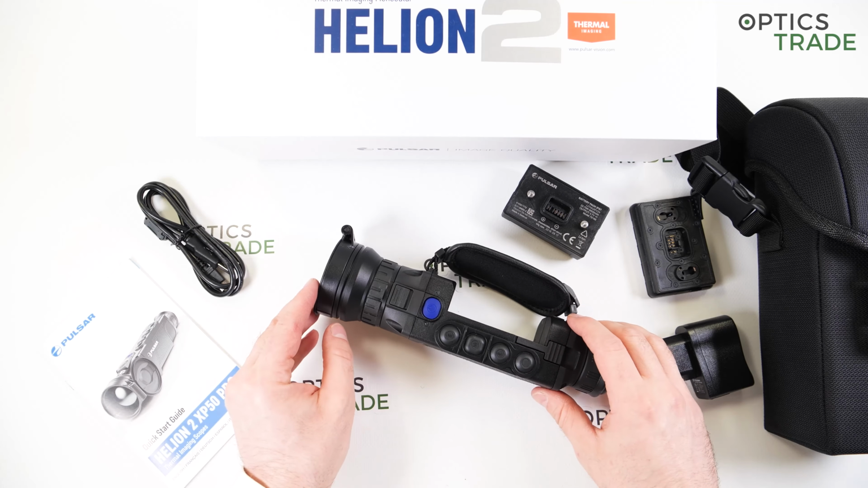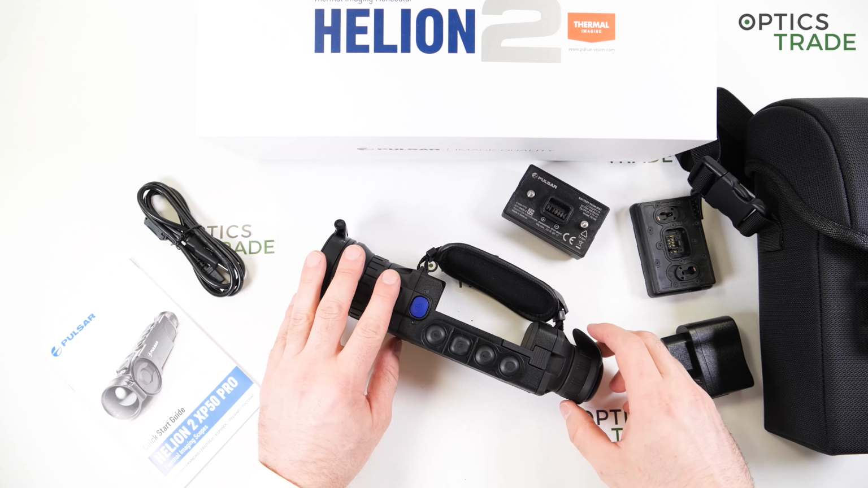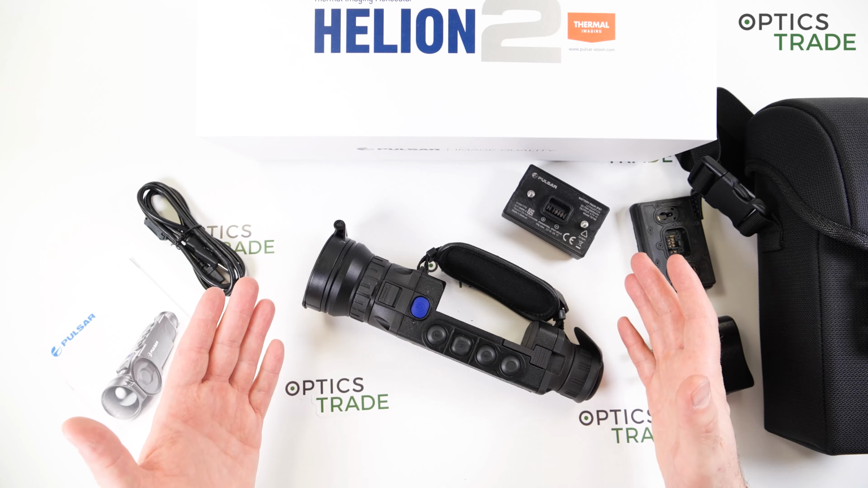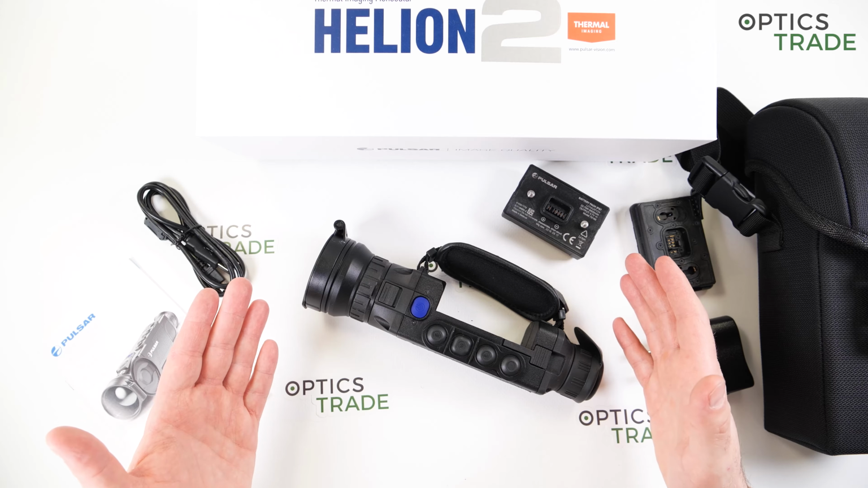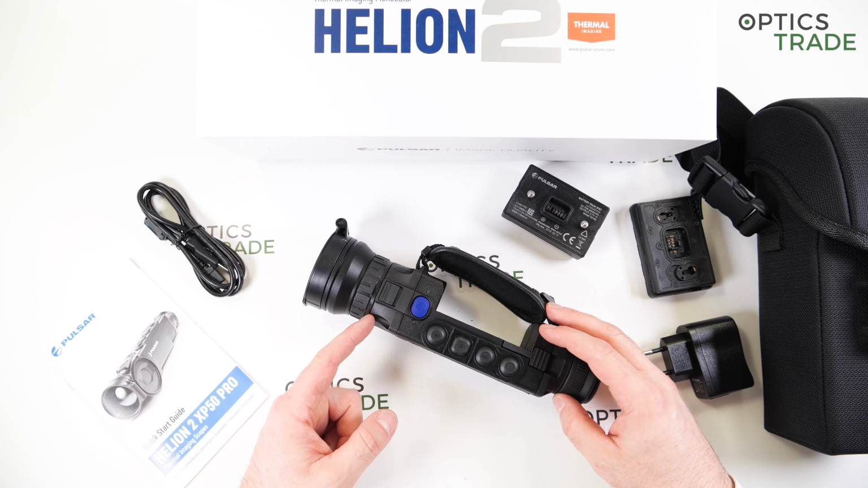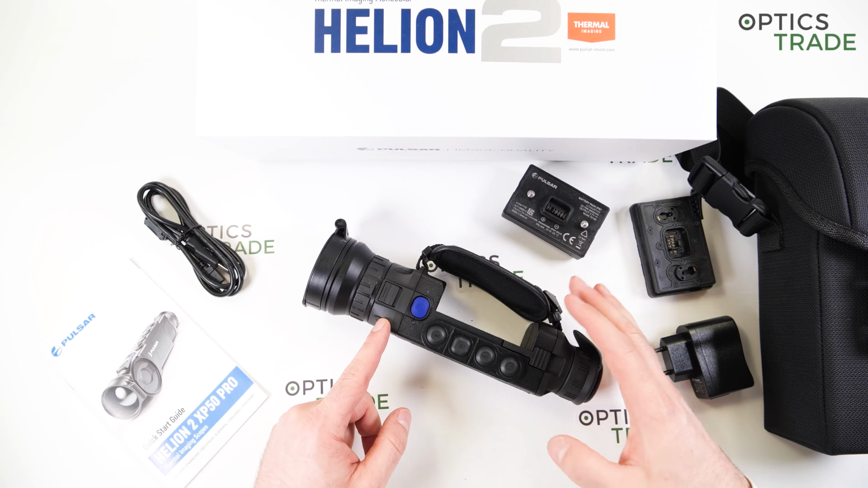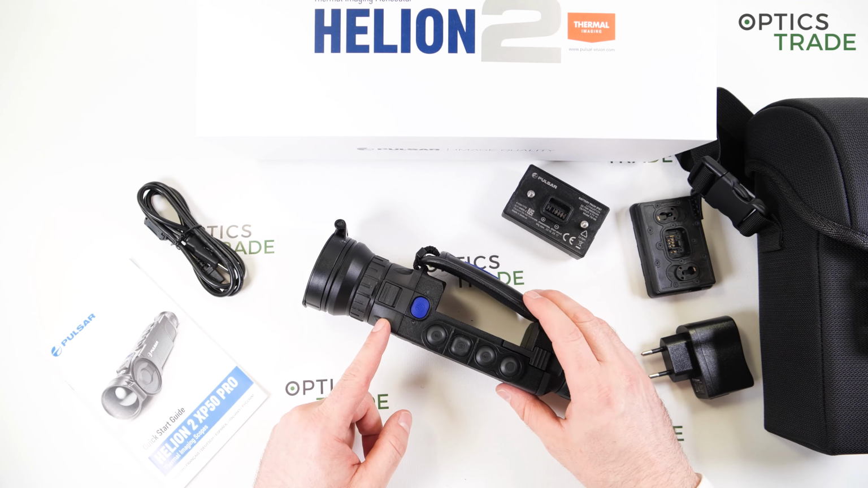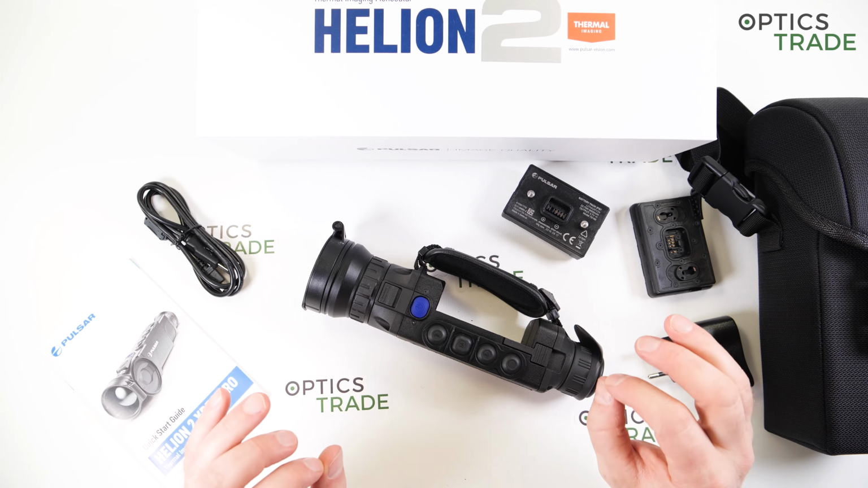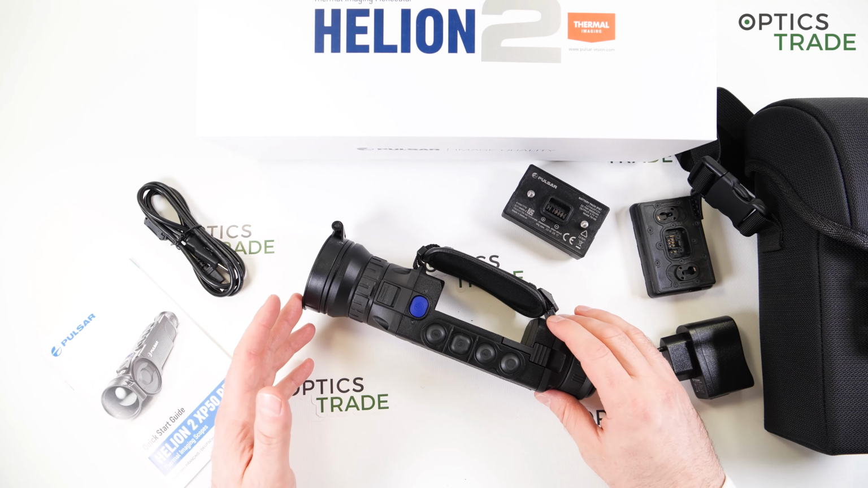What they basically did, they came out with Pulsar Helion 2 last year in 2020, the XP50, which was basically the same as Pulsar Generation 1, only the sensor had a better NETD. So it had a NETD of 40 millikelvins, compared to the Generation 1, which had 60 millikelvins. That means how sensitive the sensor is itself and how many details you're able to see.